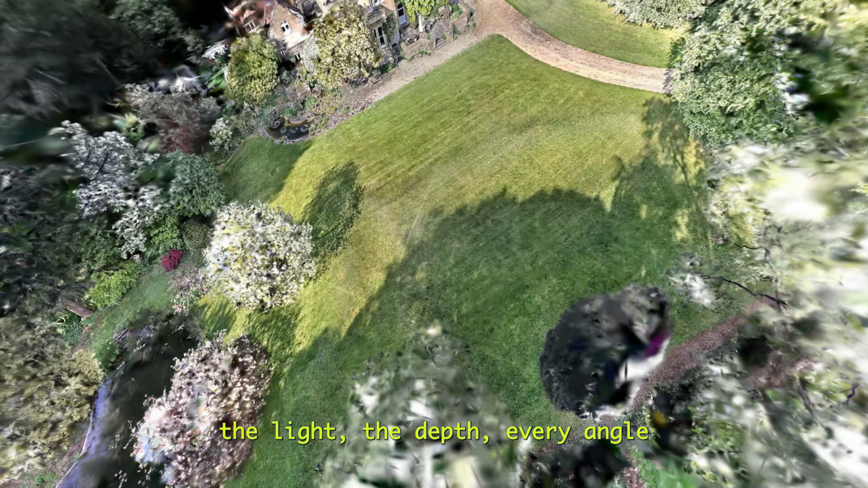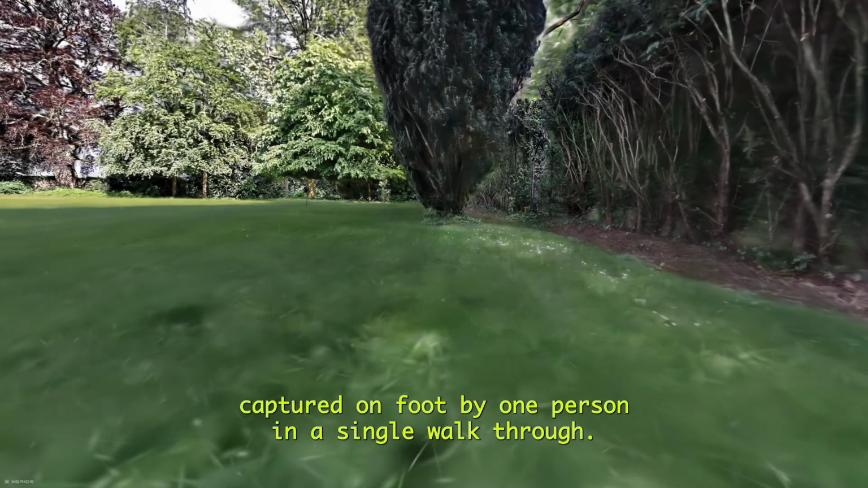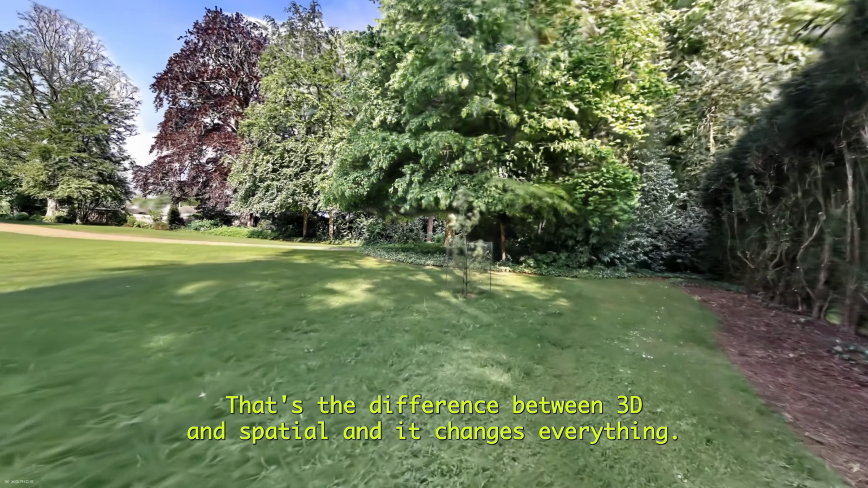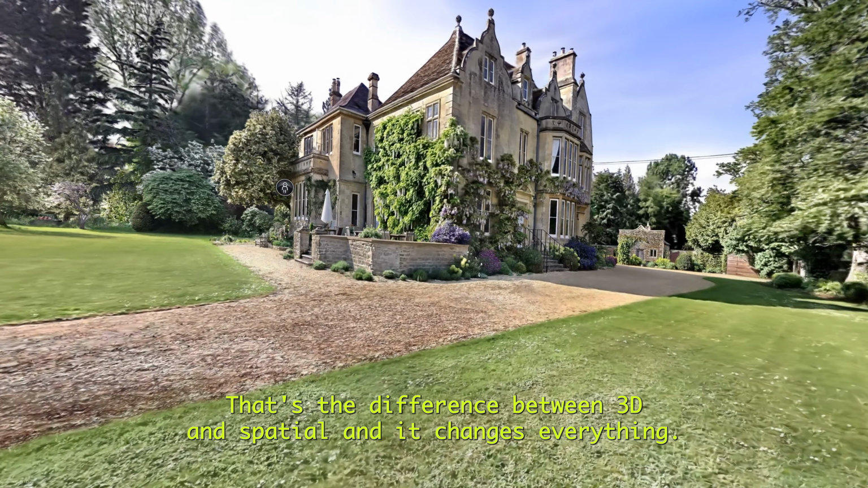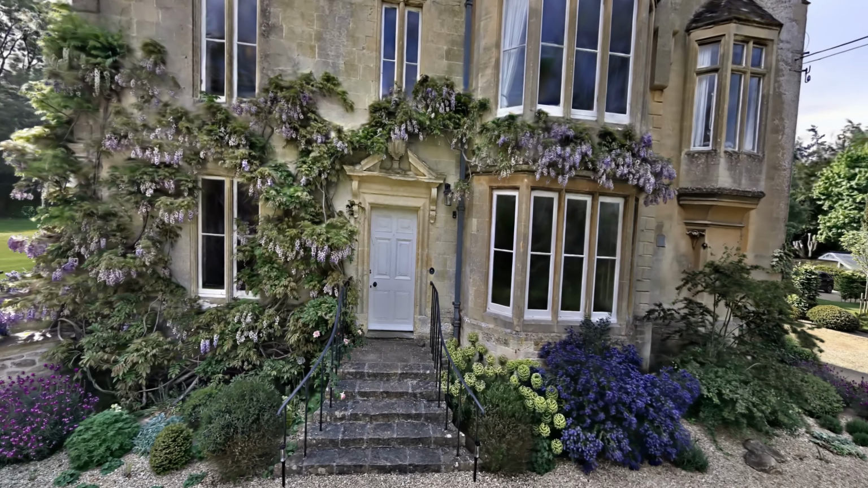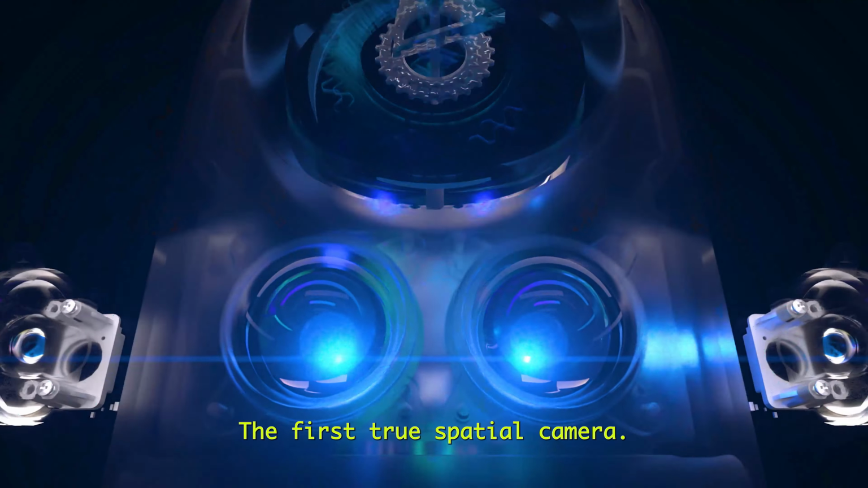The light, the depth, every angle. Captured on foot by one person in a single walkthrough. That's the difference between 3D and spatial, and it changes everything. Introducing PortalCam, the first true spatial camera.